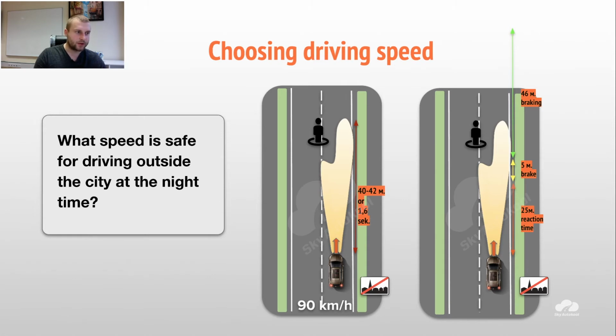In this case, of course, you see the road and road condition better. So this rule is most probably applicable for winter time, and when you completely don't have any lights, only your car, and that's it. That's why it's better to use 50.